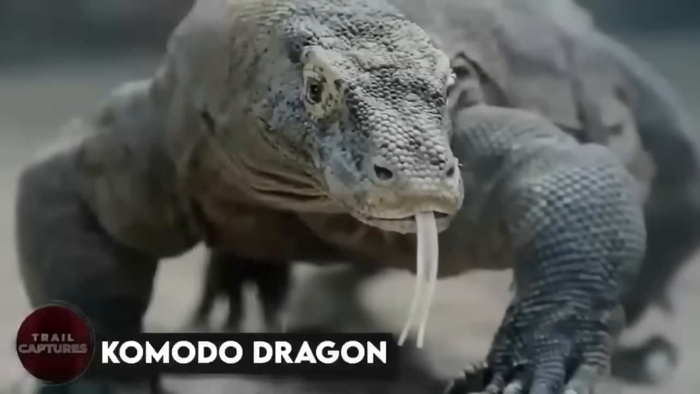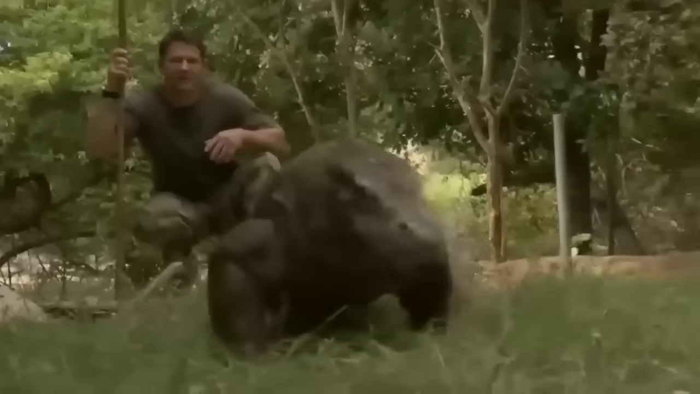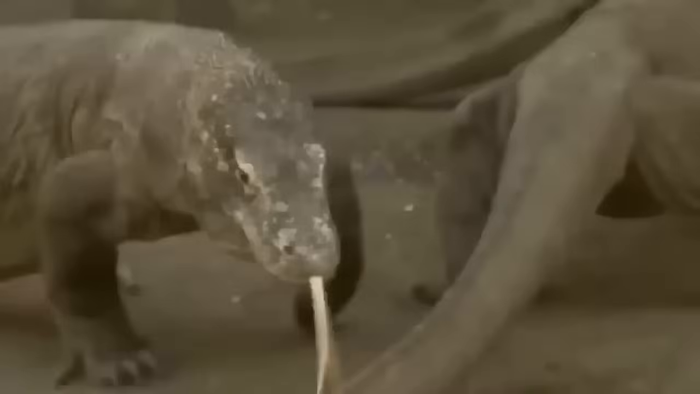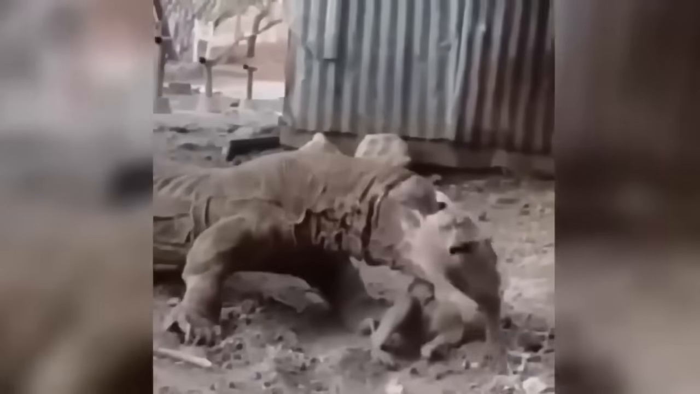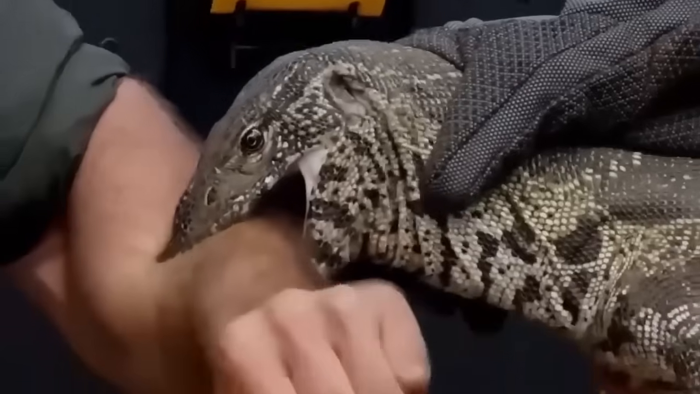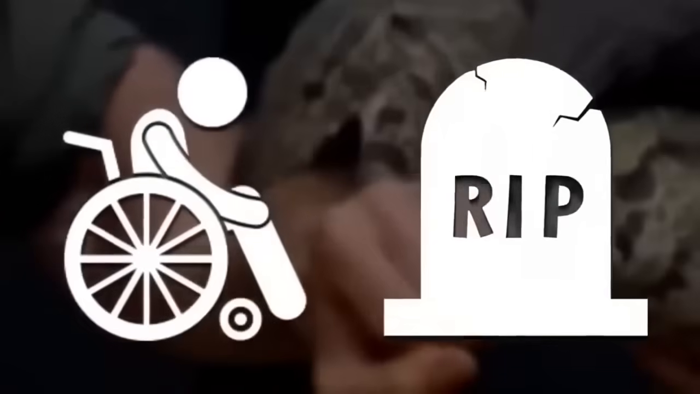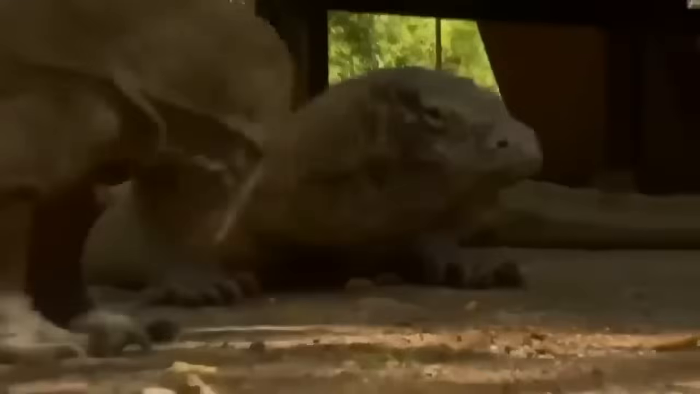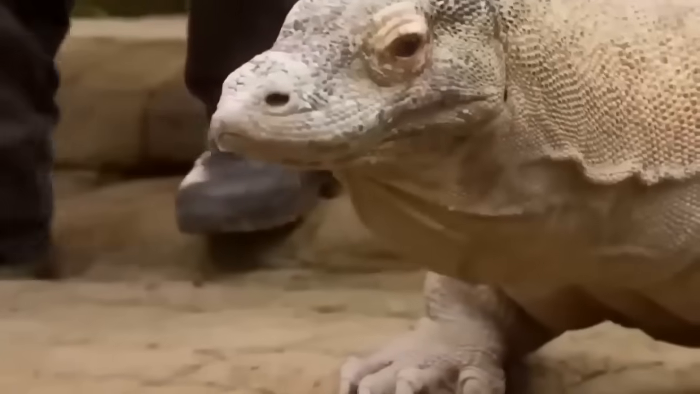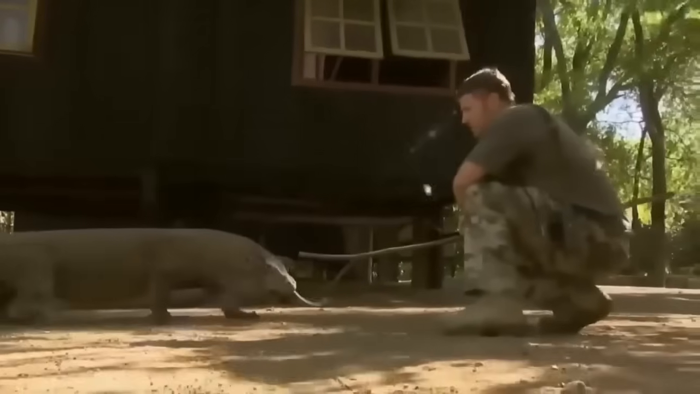Komodo dragon. The giant lizard that's basically a real-life dragon. These guys are massive. They're the largest living lizards in the world, and their venomous saliva is no joke. If they bite you, you could end up paralyzed or even dead. And let's not forget about those sharp claws and teeth. They're fierce predators that don't mess around. In fact, they've been known to attack and even kill humans who get too close.